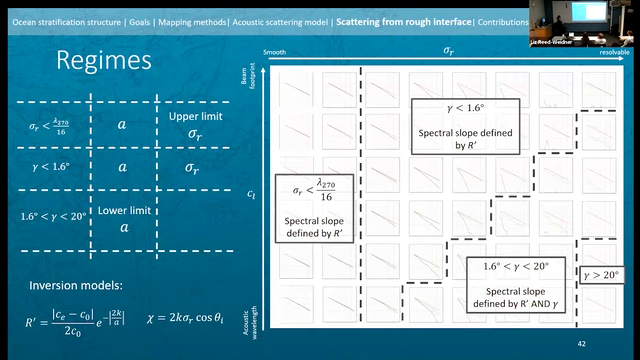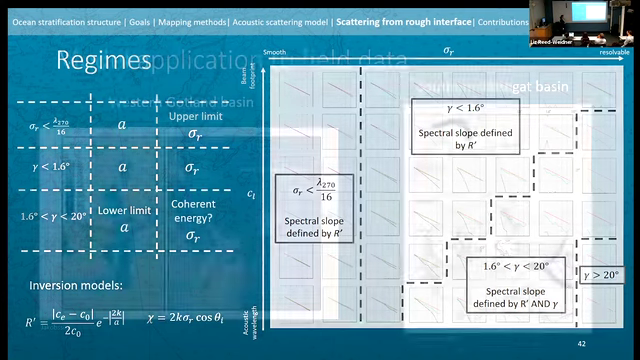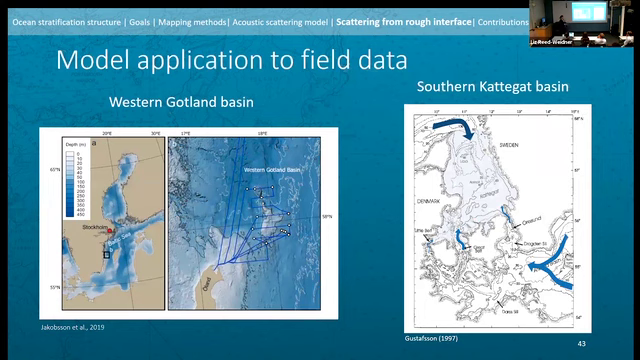And in this case, because our RMS heights tend to be much larger, we probably don't have enough coherent energy here to extract the RMS height directly from the data. But if there was coherent energy, if you were down here and the correlation lengths were short, you might be able to get at this parameter.